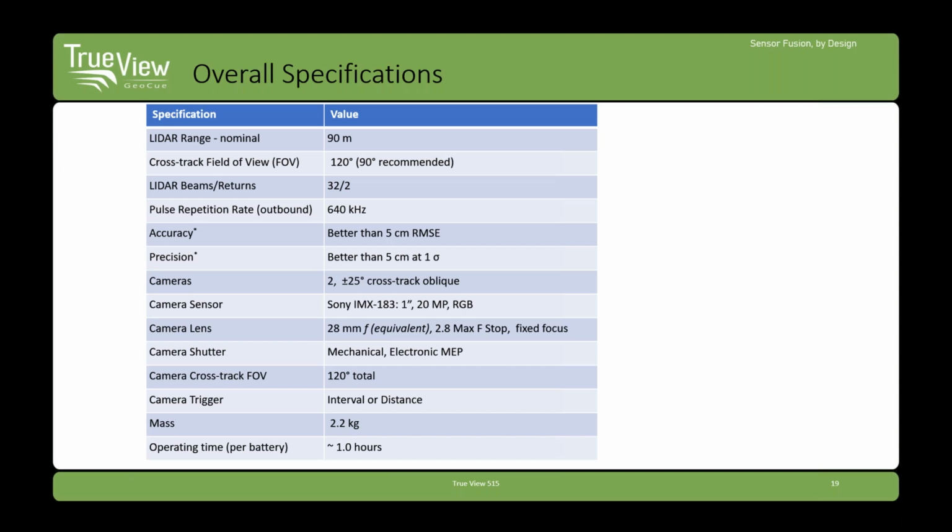We have a cross-track field of view of 120 degrees, and that includes the imagery data. So a lot of times if you buy a LiDAR and they glom on a DSLR camera, you might get a 45-degree or 50-degree or maybe 60-degree view out of that camera, depending on the lens that you've used. And so you have to do different flights for the image data than you do with the LiDAR. You usually have to make more flights with the image data. And of course, we use dual cameras to do that.